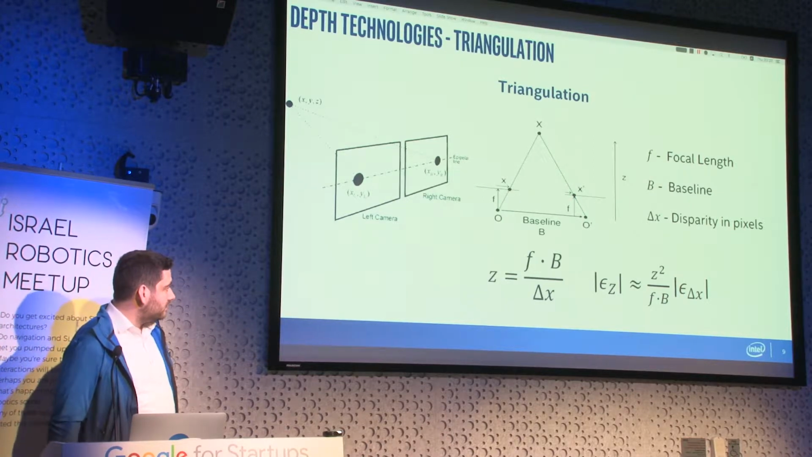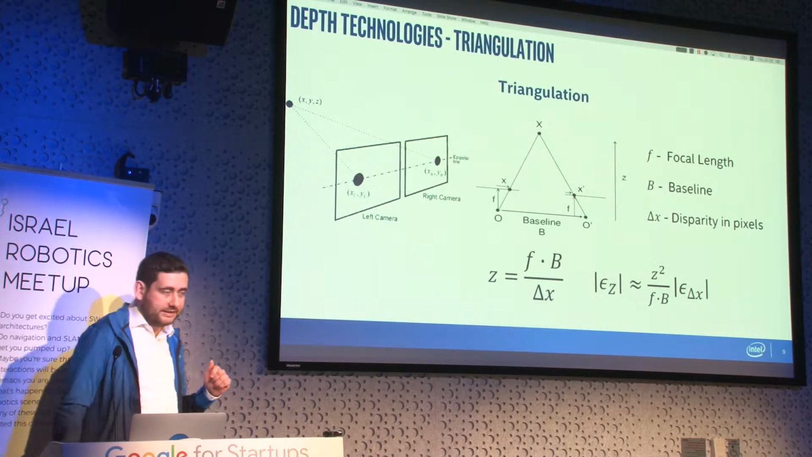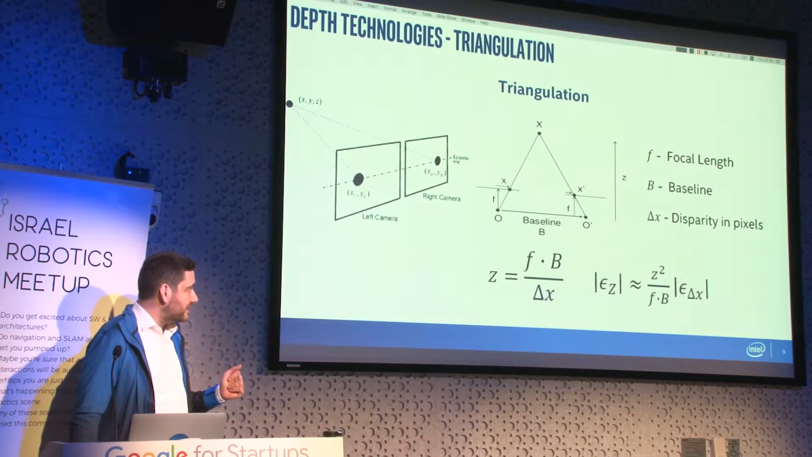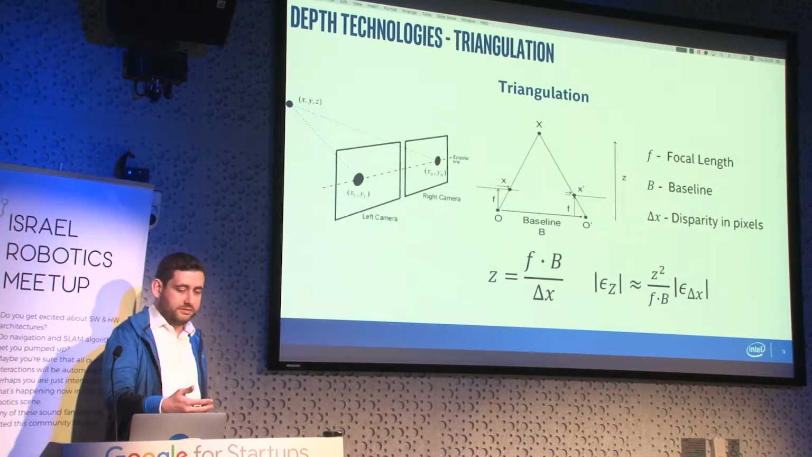One important, interesting feature of triangulation is that if we look at the error in depth, we can see that it scales with depth squared.